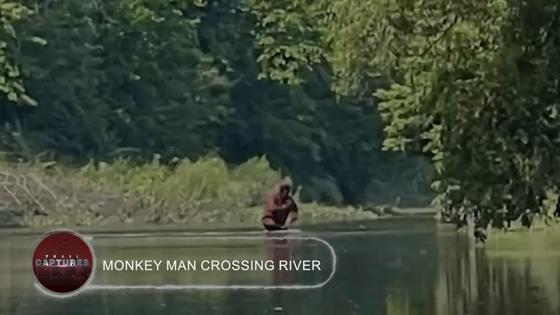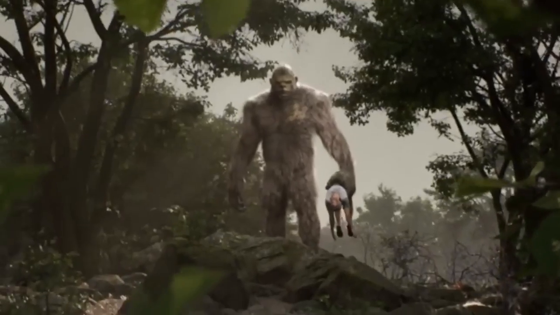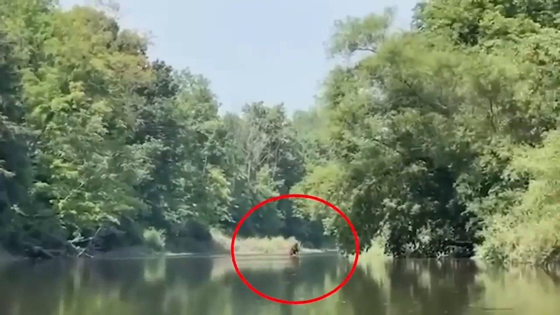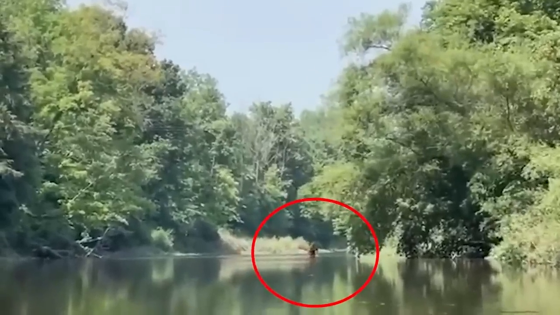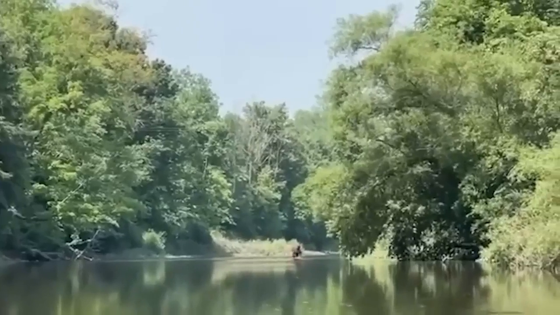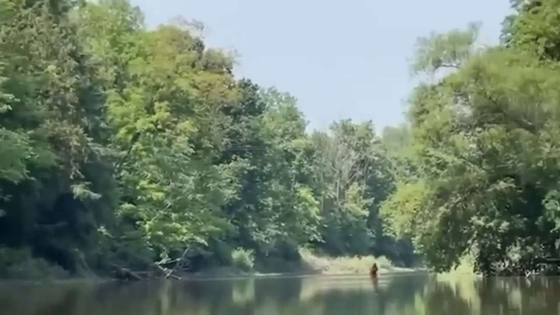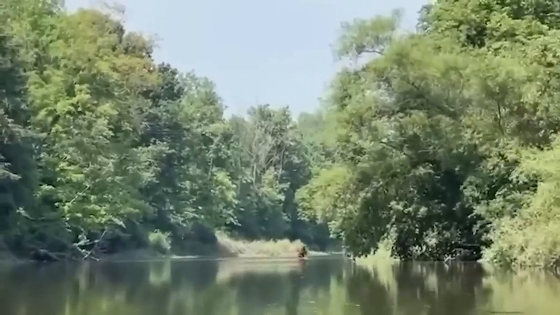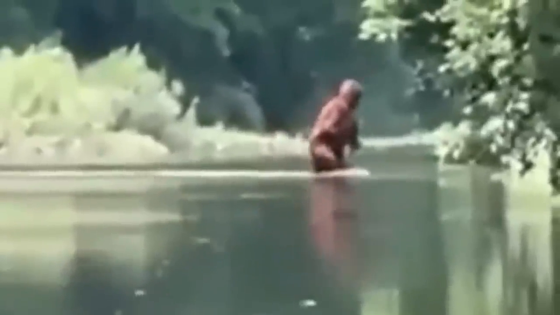Monkey Man Crossing a River. The Bigfoot enthusiast had a rather different tale to tell. They genuinely think that the creature in the river is a Sasquatch, known as the Monster of the Dewey Lake. This entity from folklore inhabits the southern part of Michigan and is said to possess a strong and hairy body. Despite having half of its body submerged in water, the creature appears towering due to its reddish-brown torso.